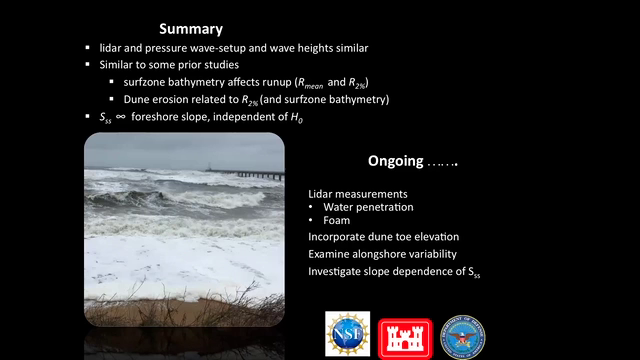So there is some ongoing work. As I mentioned before, we are testing the Lidar system and seeing exactly how the different types of Lidars work. Also developing them for different situations, like possibly being able to look at the foam on those breaking waves. We're also still doing some work with the physics, the relation of the dune erosion. In particular, we want to incorporate that dune toe elevation into the parameterization. It wasn't well correlated with the locations of dune erosion, but it does still have an effect, and it does vary alongshore. So hopefully it will make that agreement even better if we include the dune toe elevation in there.